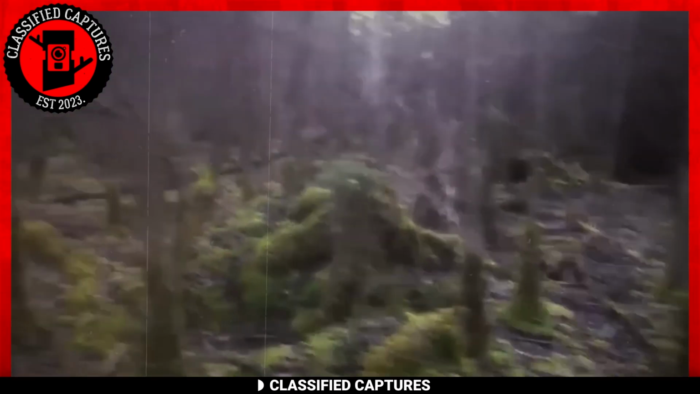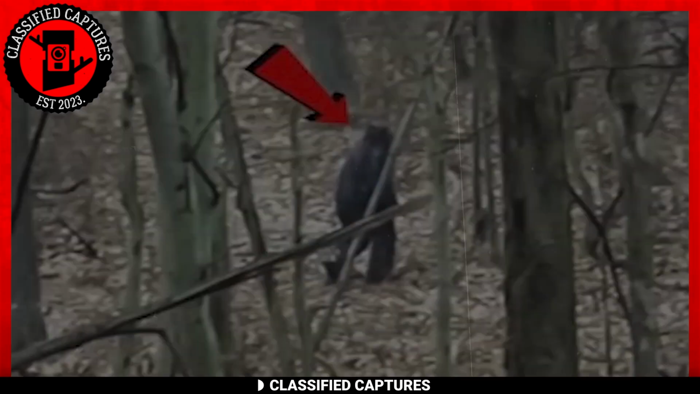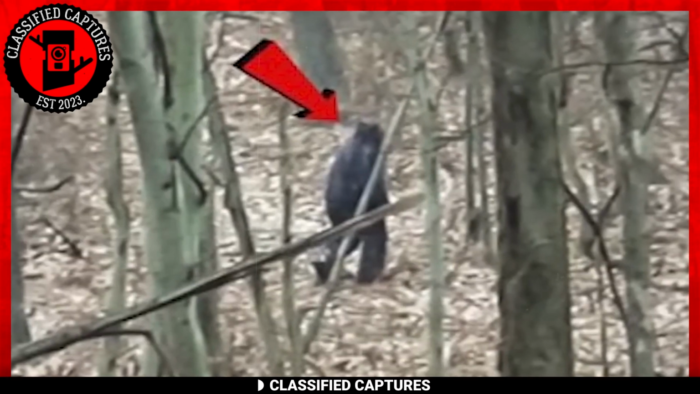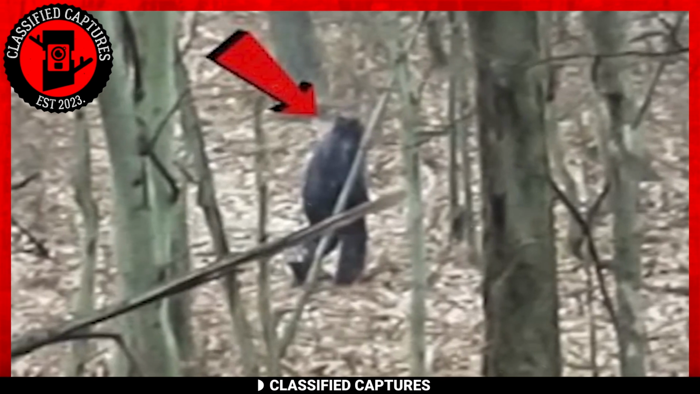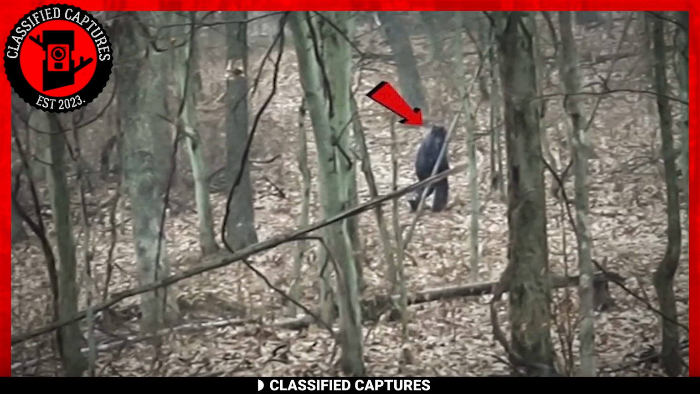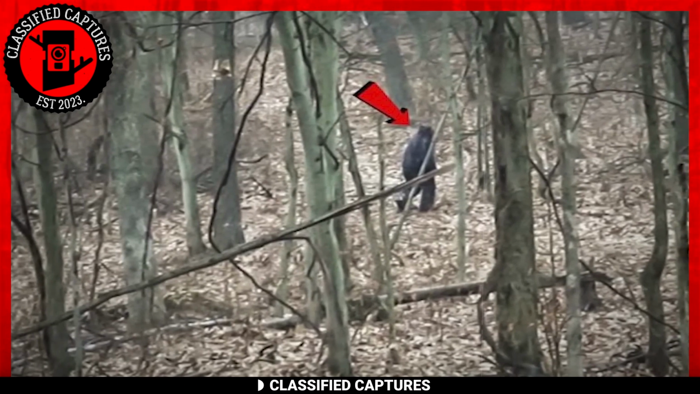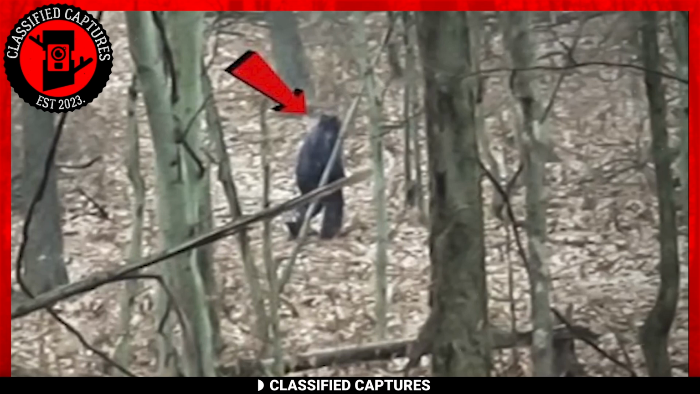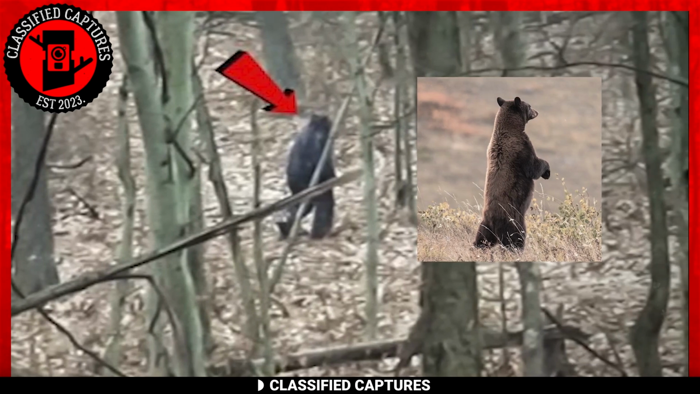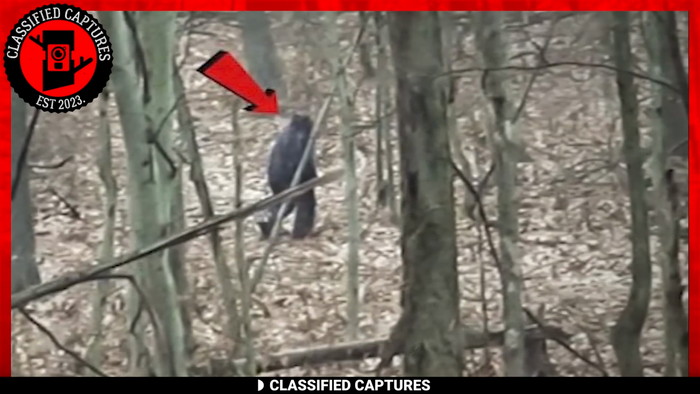Next, we have another mysterious video which features yet another sighting of a cryptid. The creature appears to be walking away from the camera, but you can still make out its features. Just like the previous image, this creature has dark fur and walks on two feet. Unlike the previous footage, however, this beast looks more like a bear. You and I, however, know that bears don't have this posture. I'm sure my paranormal geeks already guessed, though.